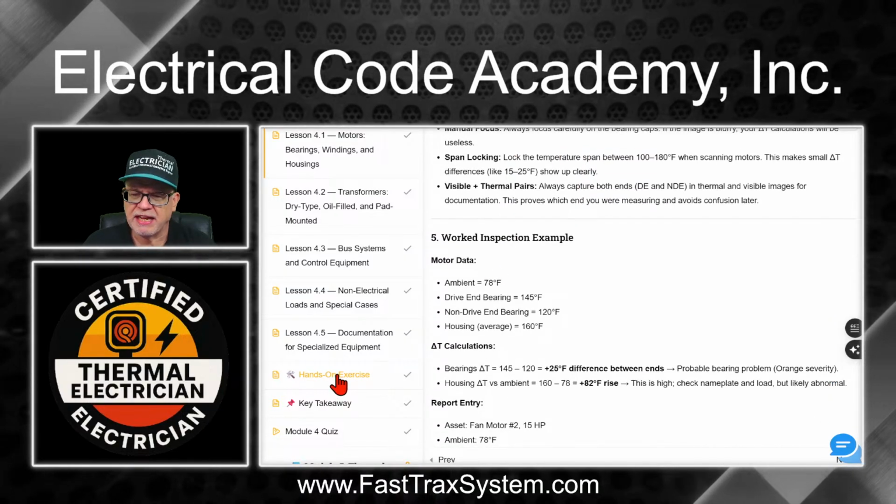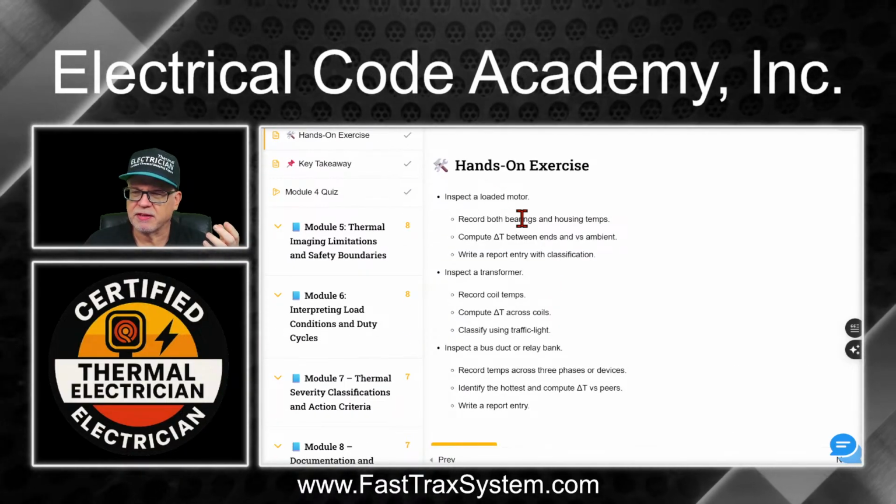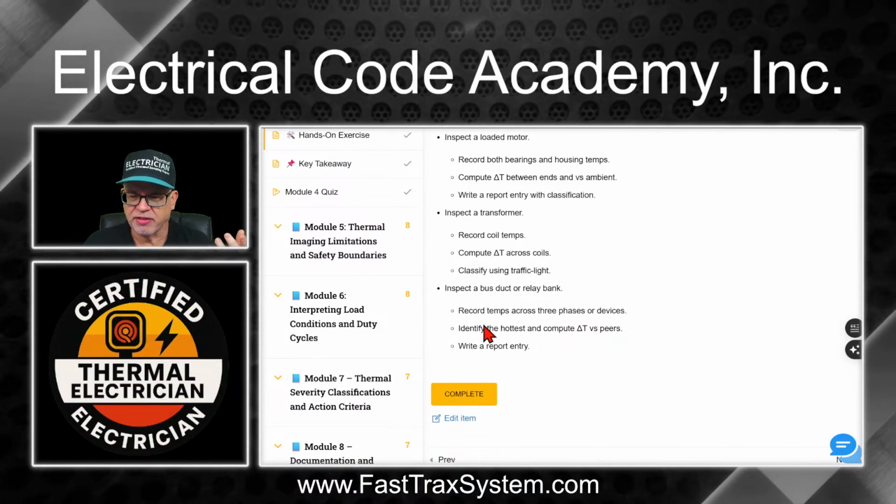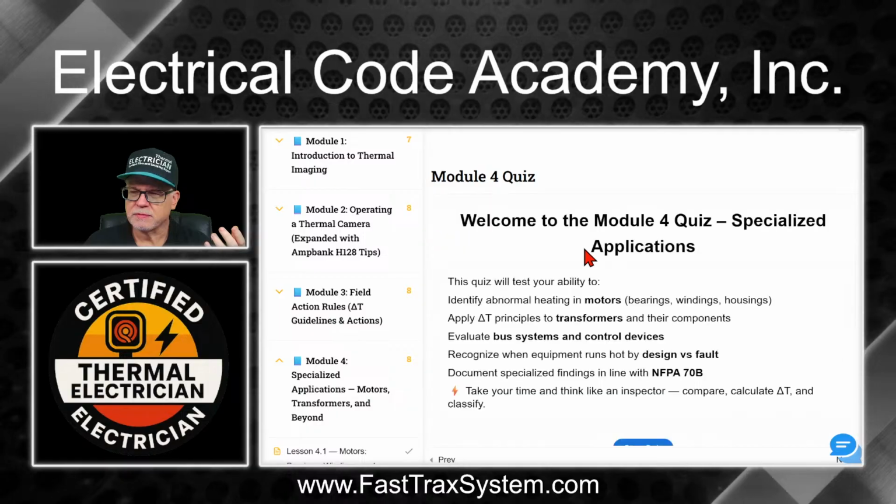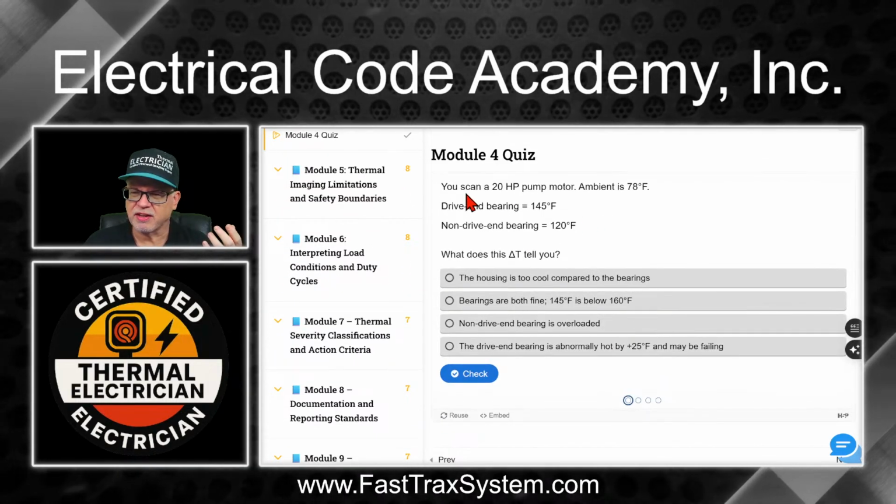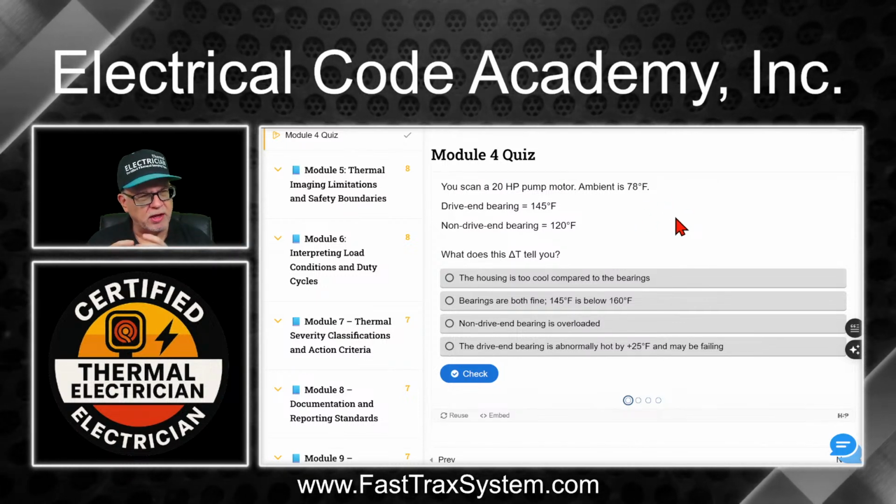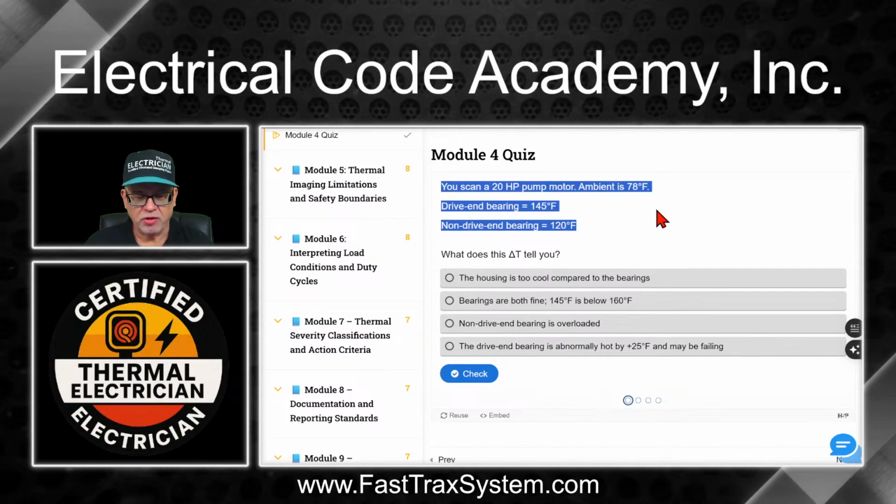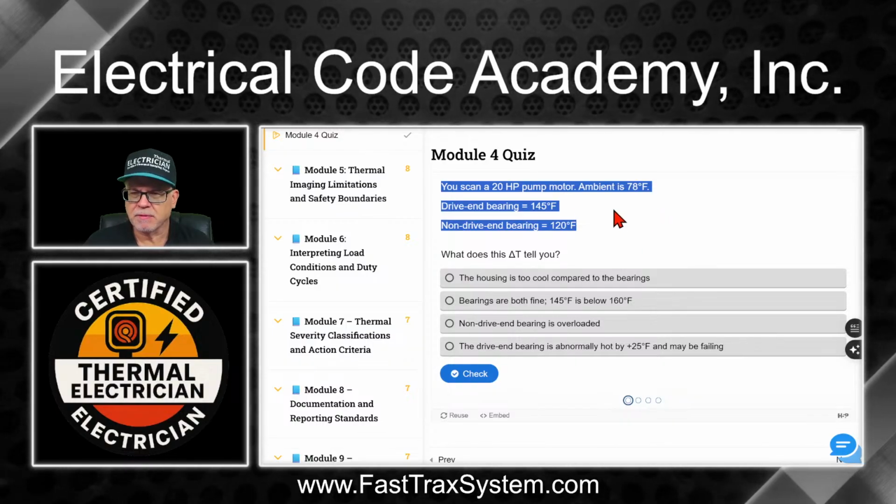But see, you go down here and you're going to have hands-on exercises. And so here, inspect and load, it's going to kind of take all those things that you've learned and put it together, right? And then you'll have a quiz at the end. It's going to kind of cover the things. I'll just kind of click the quiz, and you can see here it's going to give you an example of how to apply this and what does the delta T tell you. And so you're going to learn by looking at this what it tells you that you need to be aware of, that type of thing, okay?